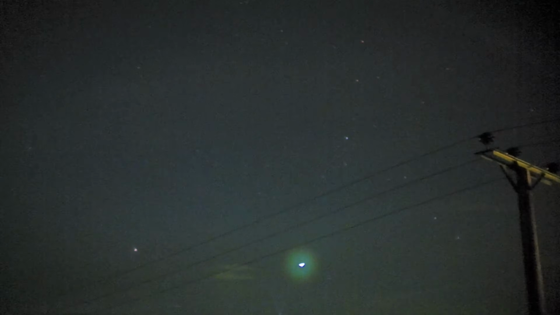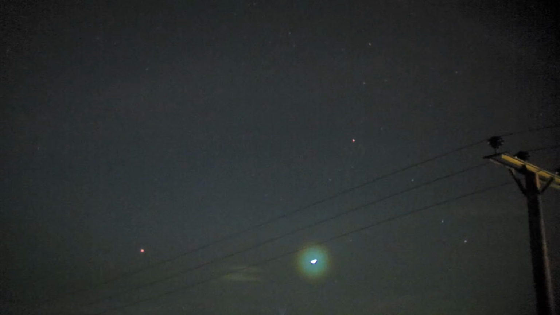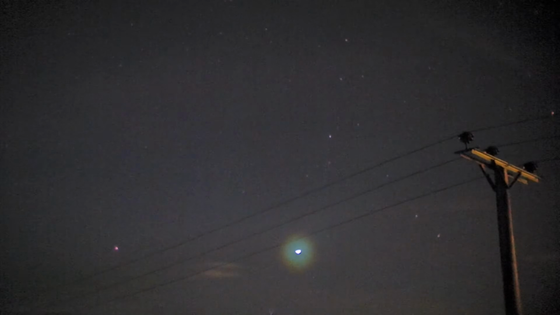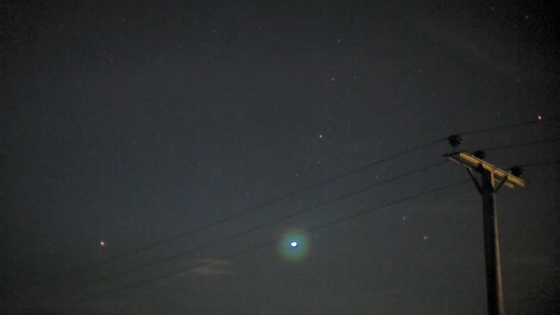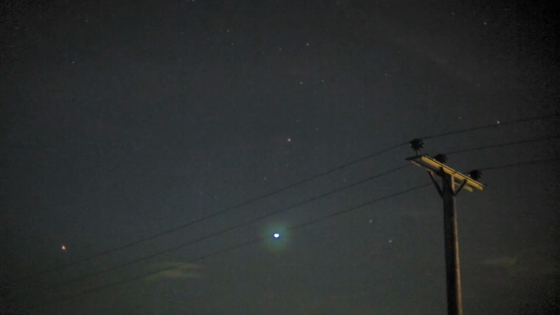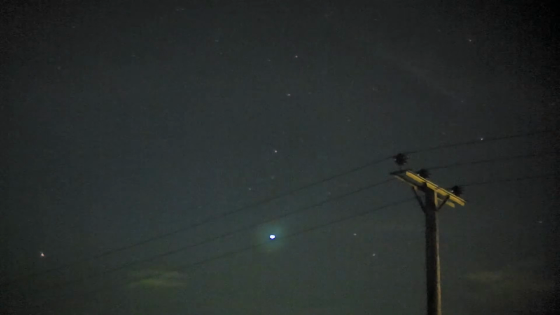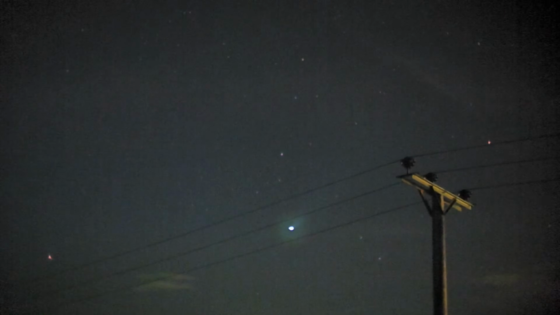They've gone anywhere. Checking out a very bright light. It's just appeared there. Very bright with the naked eye, especially with this camera. Look, we've got these electricity pylons as a bit of reference.